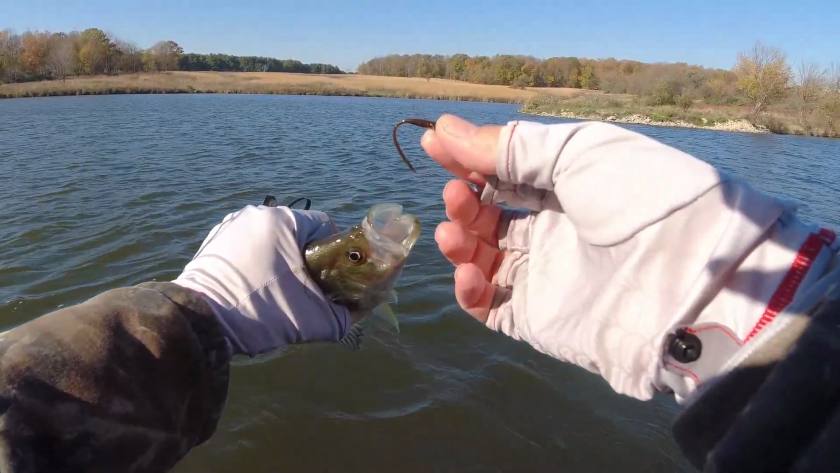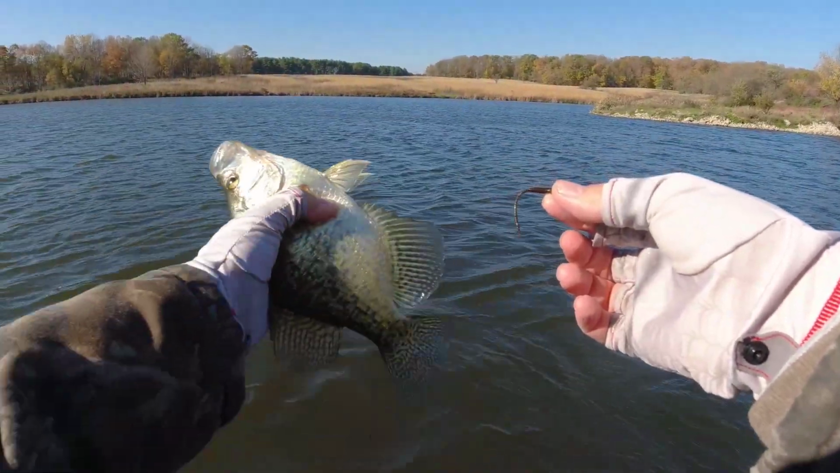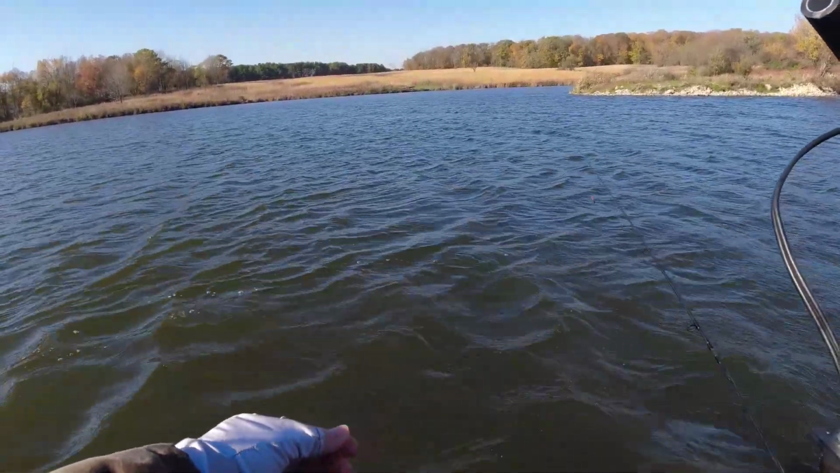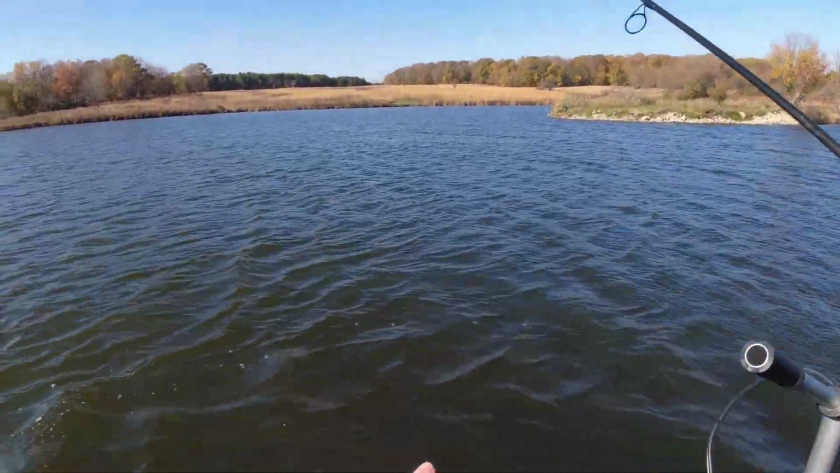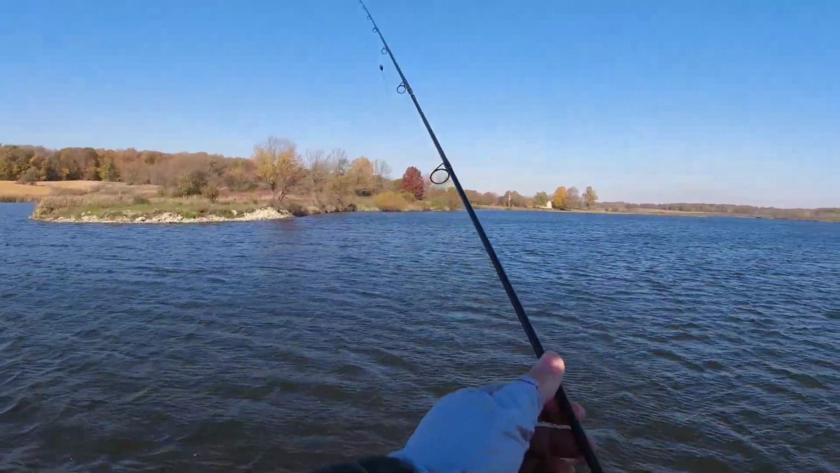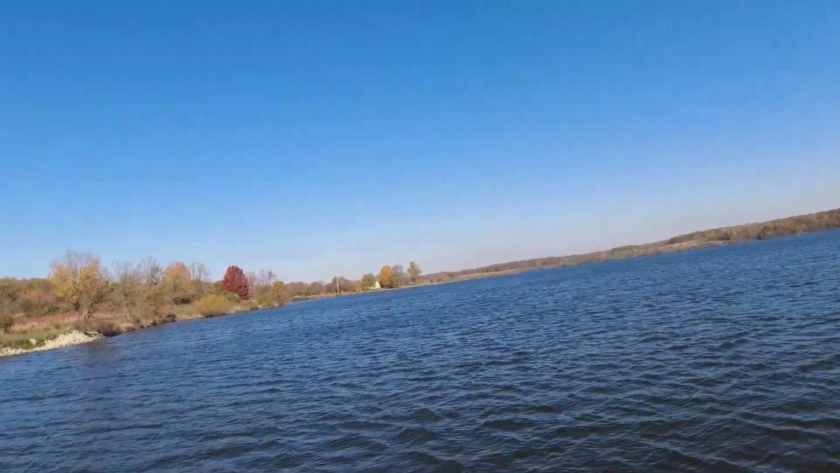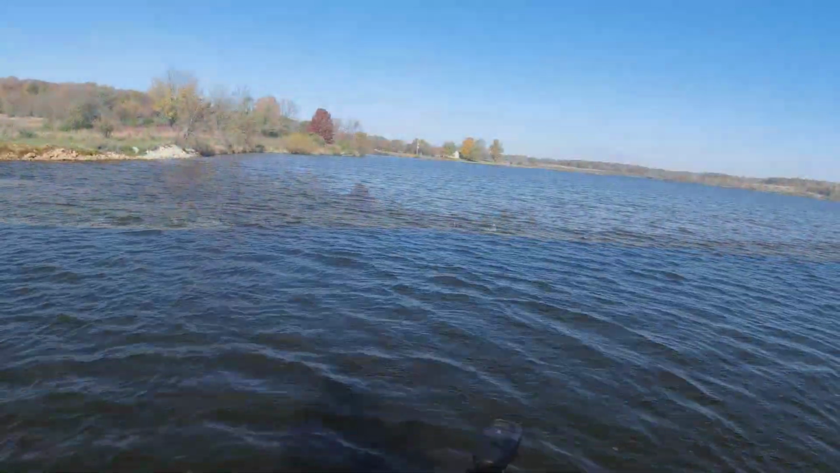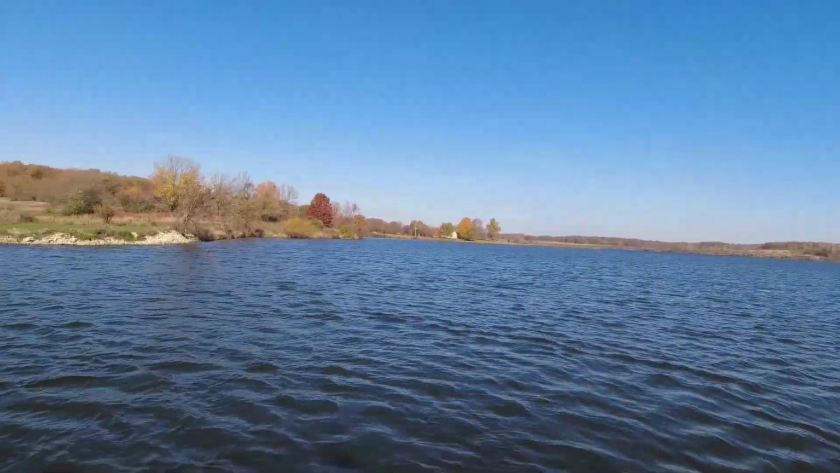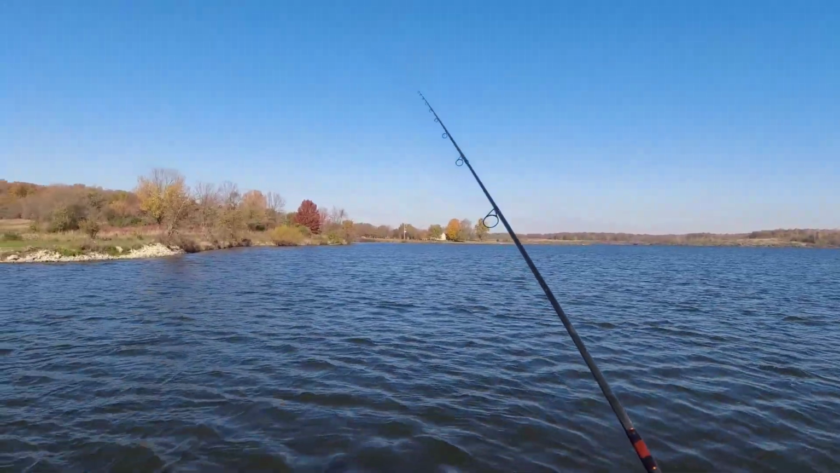Because I don't want a huge hook with the wire sticking out. That's an 11-inch fish. I will release. I got one 12-incher. Maybe I'll keep 2 or 3 12-inchers today. But that's the point of my video. It doesn't mean that if you use high-vis color, that's wrong. I just want you to be aware that the fish can see it.